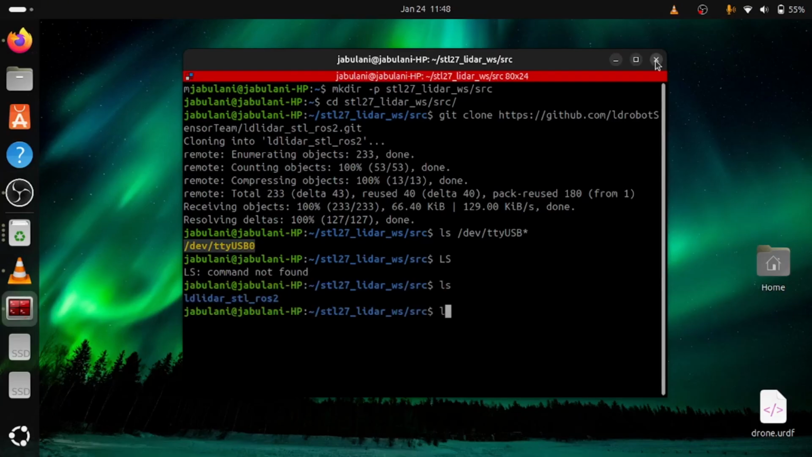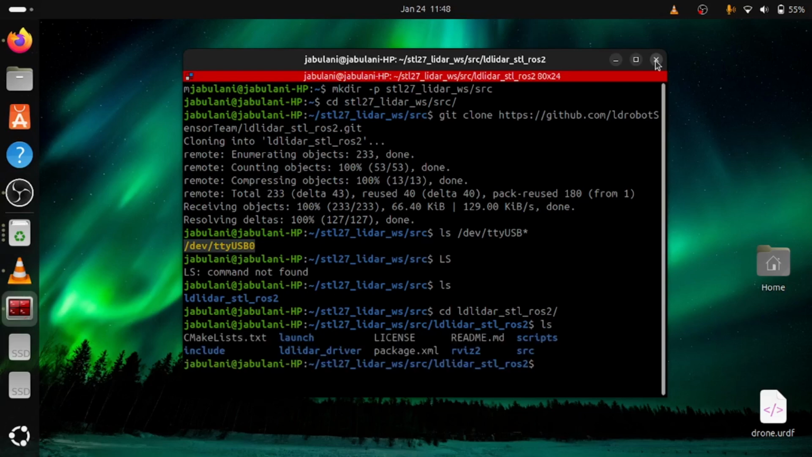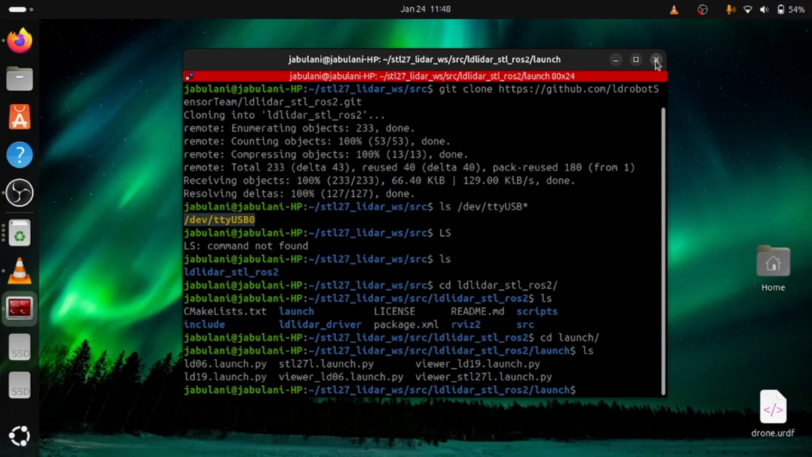Okay, I'm gonna dive into this workspace and then the launch, which is in this directory. I'm gonna edit the STL-27 launch file and tell it the USB port on which our LiDAR sensor is connected.